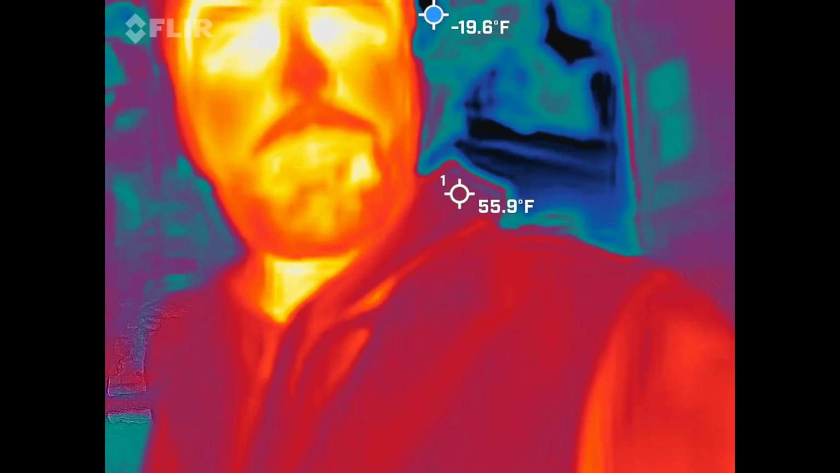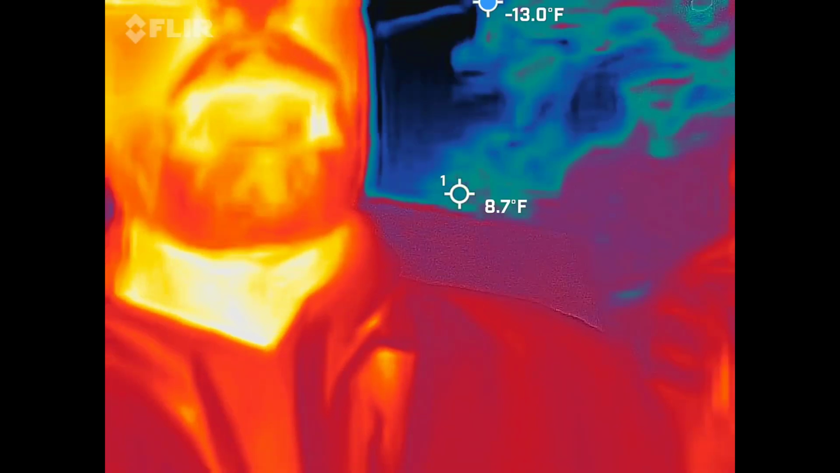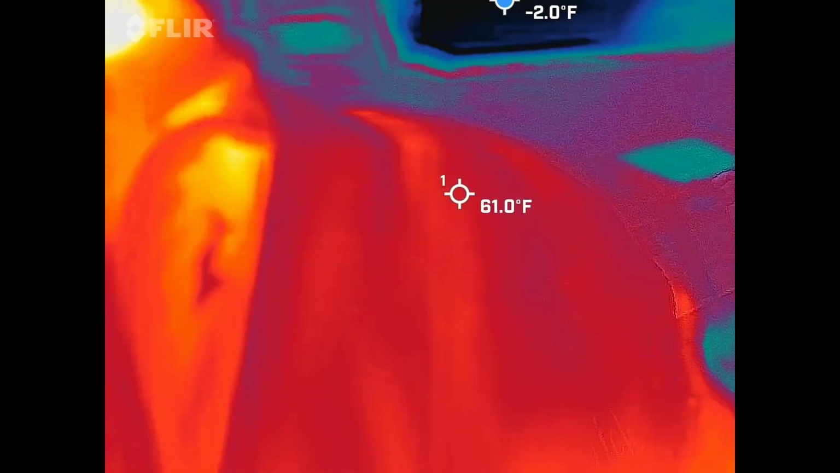Thermal. So you should be able to see me in there. Sorry, gentlemen, this is going to really work in my favor tonight. That means I'm the hottest thing inside the frame right now, if you could see me. So red, orange, and yellow guy. So we're looking for blue and black. Those are the coldest spots in the frame.